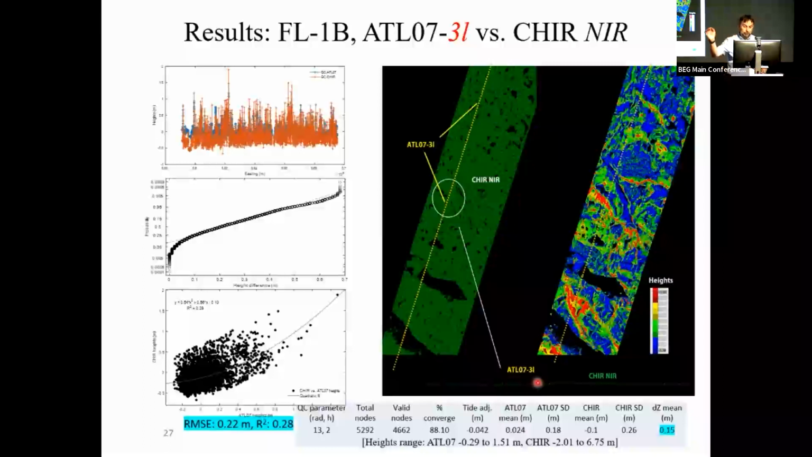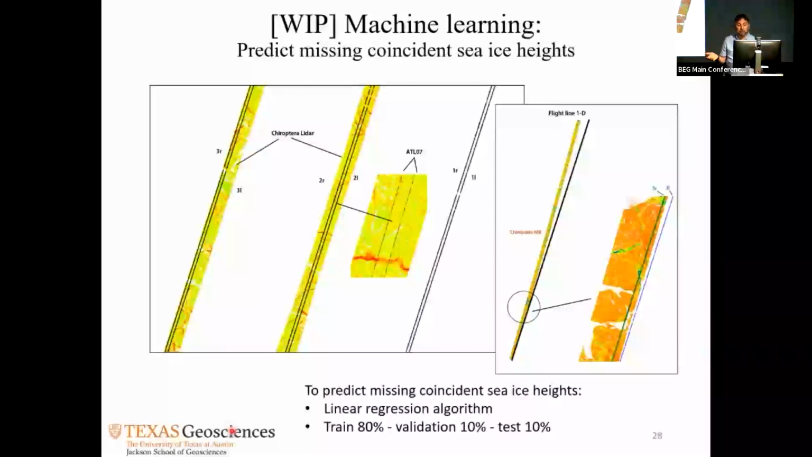The lines are exactly on top of each other, but this also shows you the heights of the sea ice surface. It goes from 66 centimeters to minus 38, so it's like 1 meter of change here. But this is your probability, which is really good. You got an RMSE here of 22 centimeters, which is actually pretty good. So far so good.